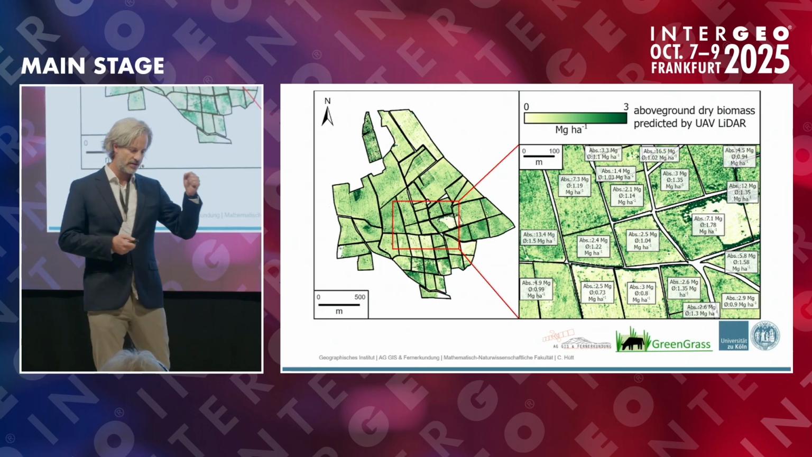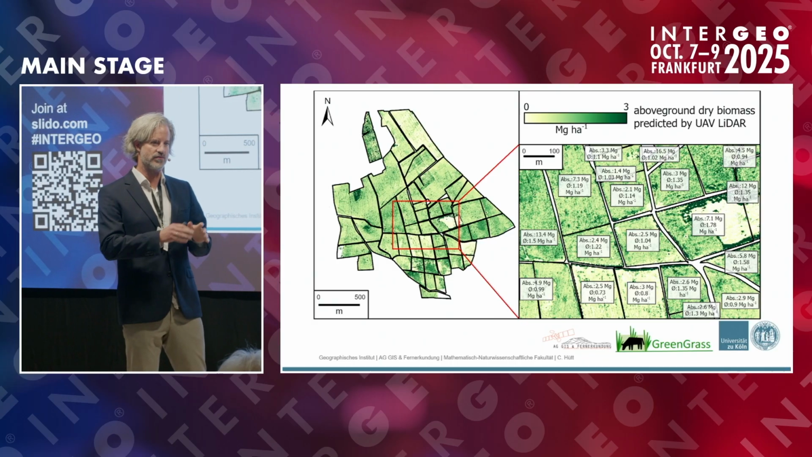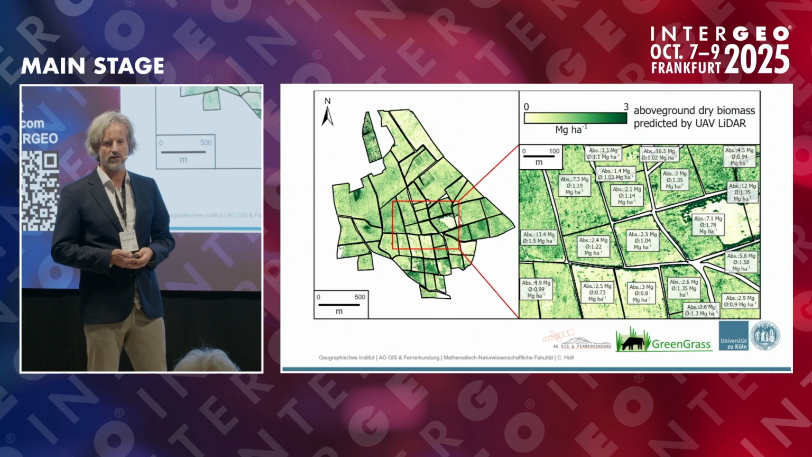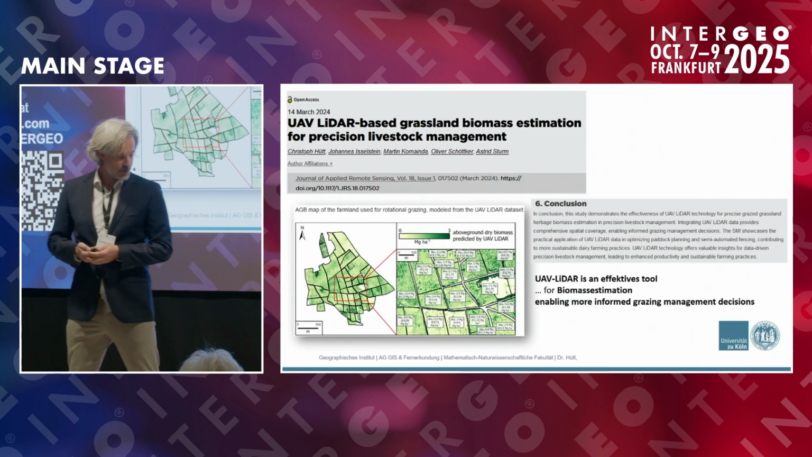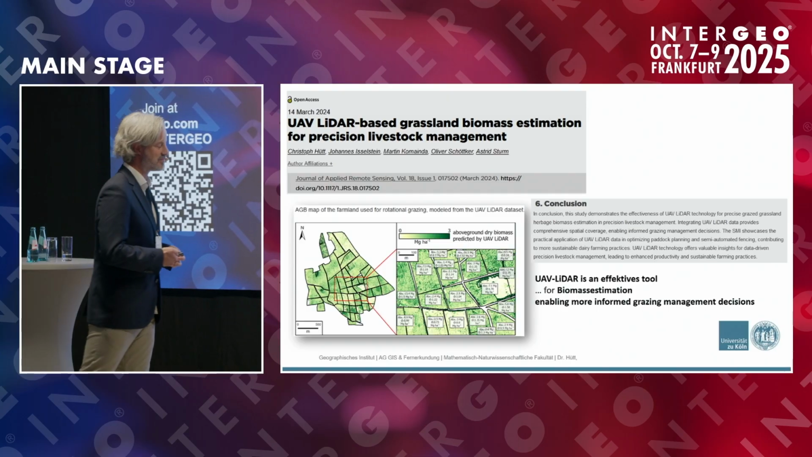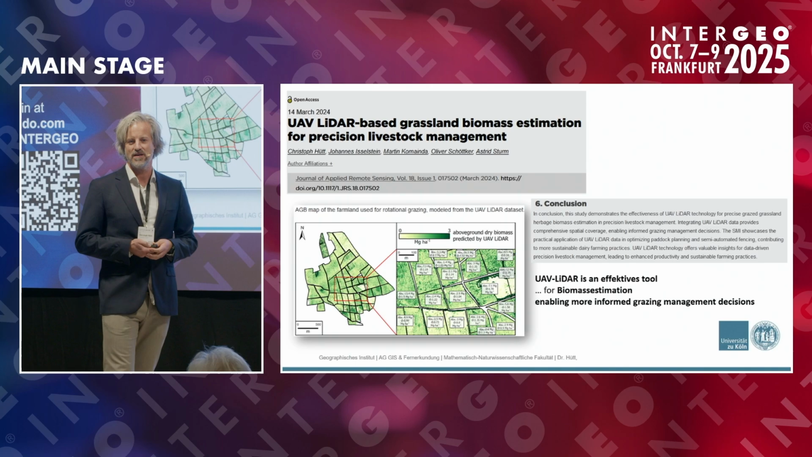Because now we don't have only point measurements from an RPM device, but we have spatially continuous information about the biomass of this farm. Yeah, we published a paper. We said UAV LiDAR is an effective tool for biomass estimation and enabling more informed grazing management decisions in the end.